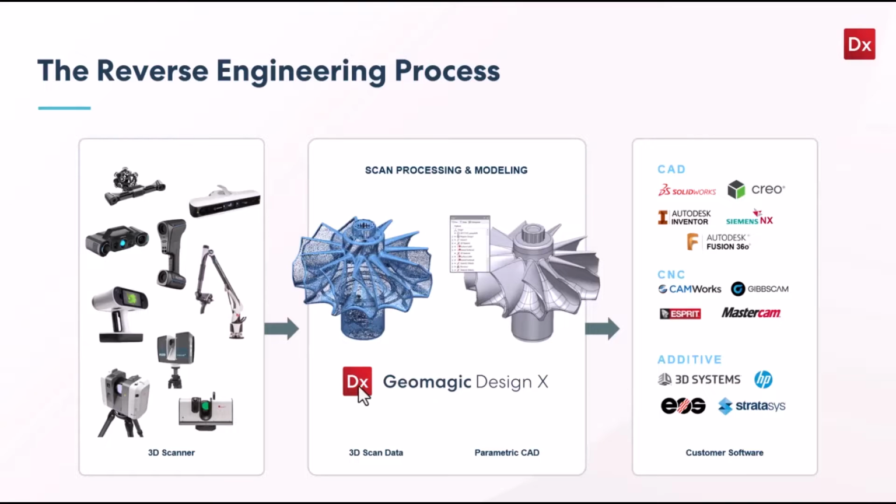But Design X is this software right here. It's the software that we use. It is a software that can work with 3D scan data from a variety of different inputs from different devices like these over here on this side, from structured light scanners to laser to handheld laser structured light scanners, time of flight scanners, CT scanners even, all kinds of different devices.